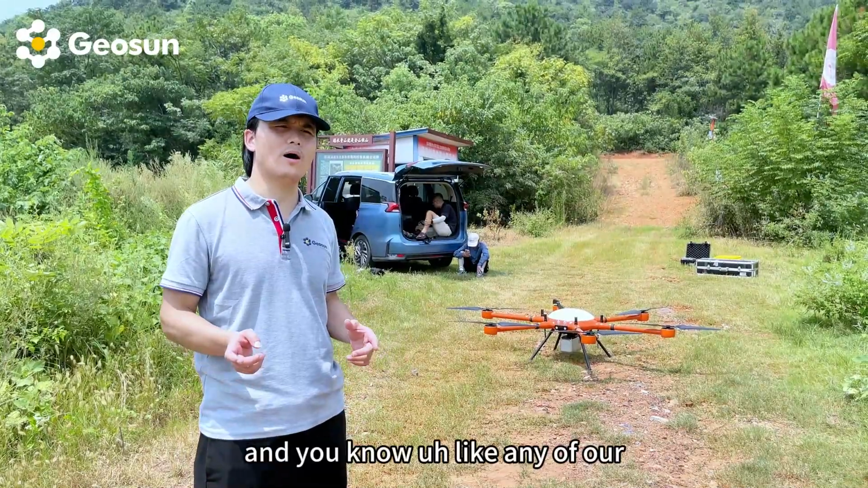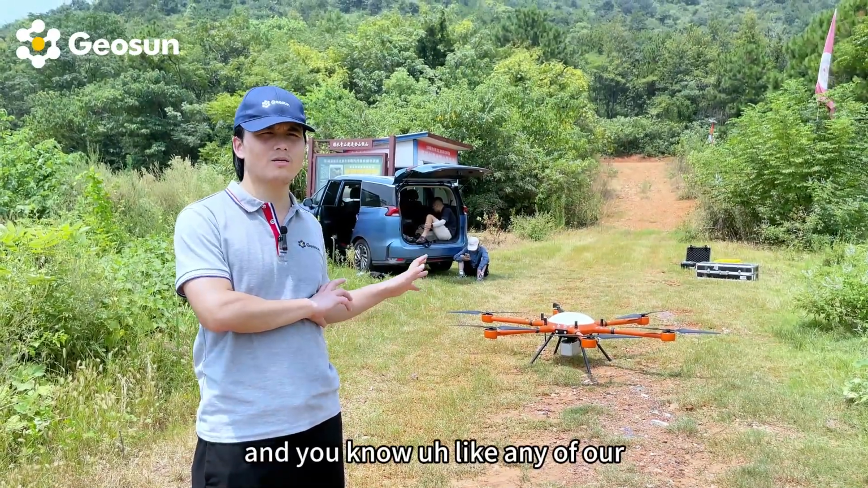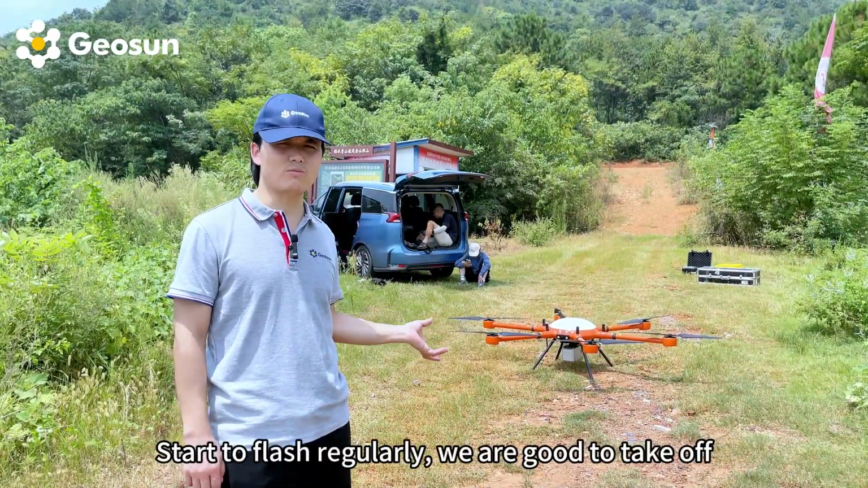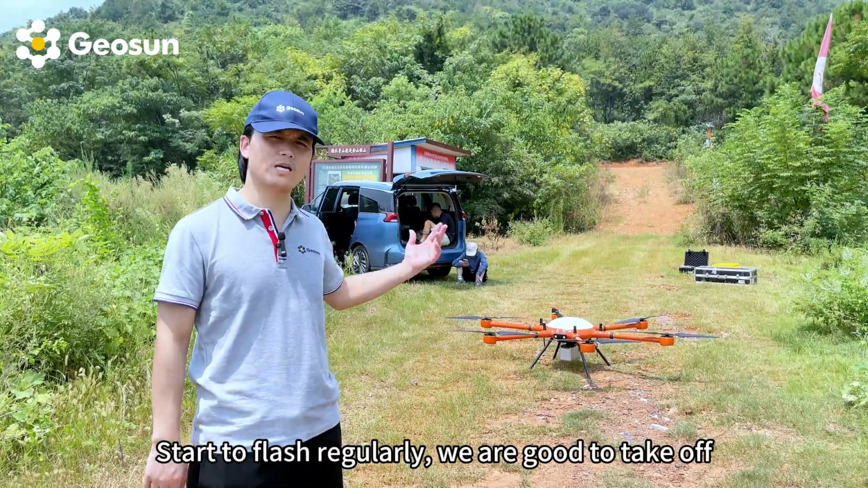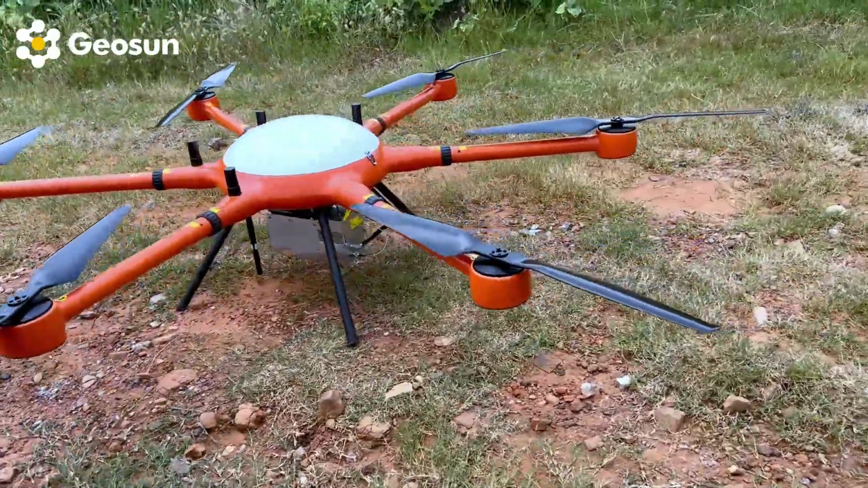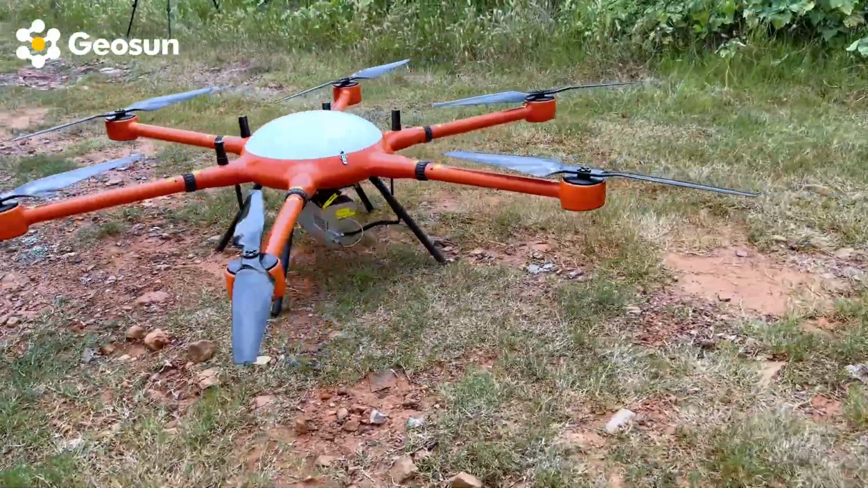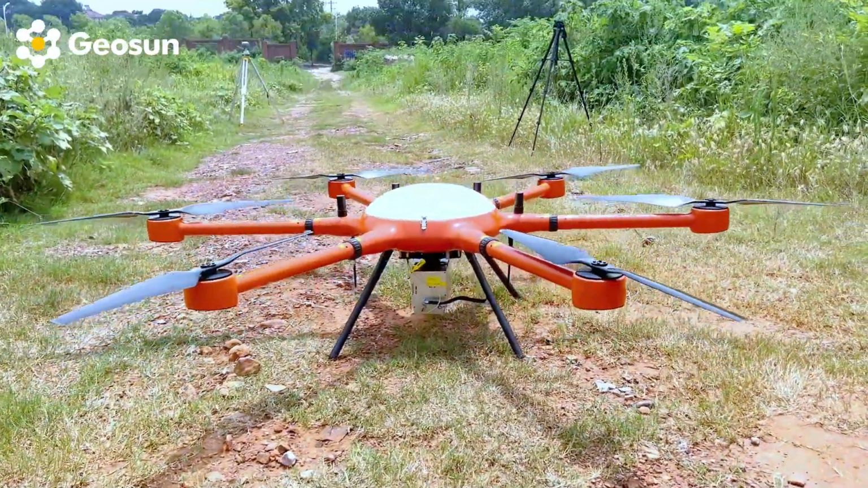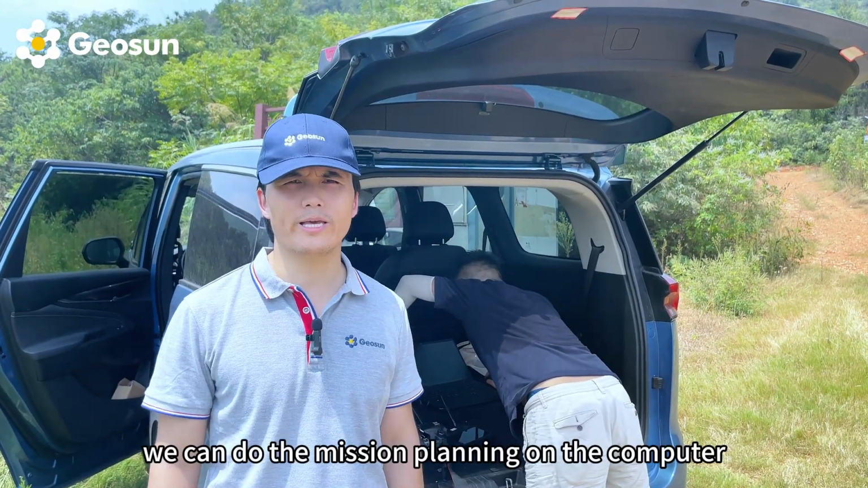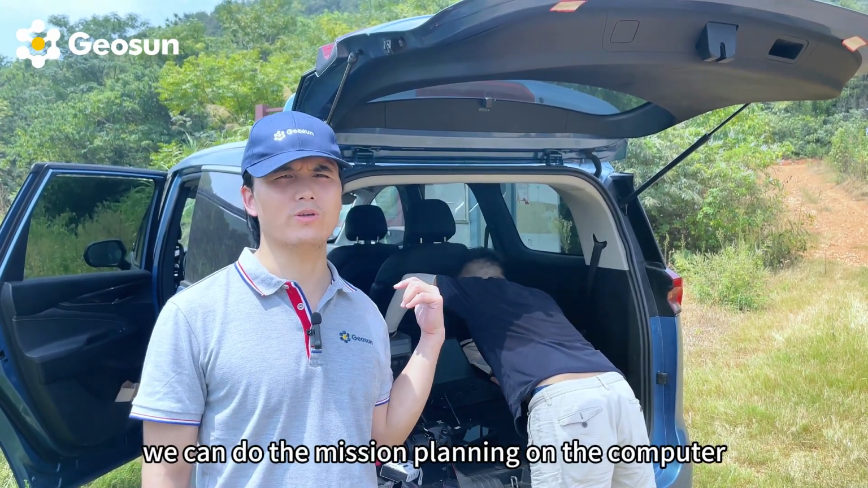And like any of our LiDAR systems, when the tail light starts to flash regularly, we are good to take off. While we are waiting for the initialization, we can do the mission planning on the computer.